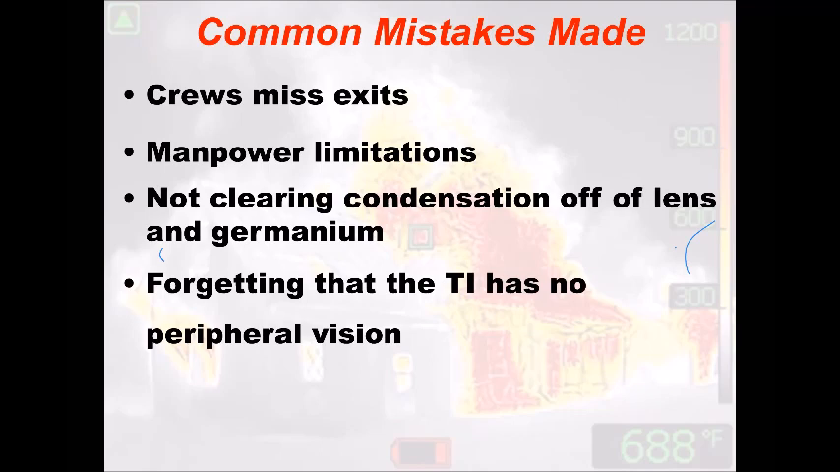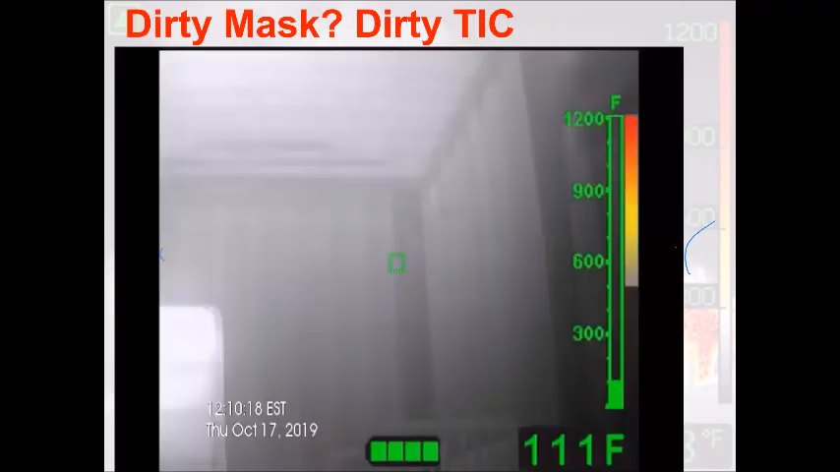Remember, peripheral vision and depth perception are way off. The biggest one here: we're not clearing condensation off of the lens of the camera. So if you have a dirty face piece, you have a dirty camera. You need to clean it off. This is an example of condensation, soot, and crud that builds up on the germanium lens. What happens is it stops infrared from coming into the camera. It's a block.